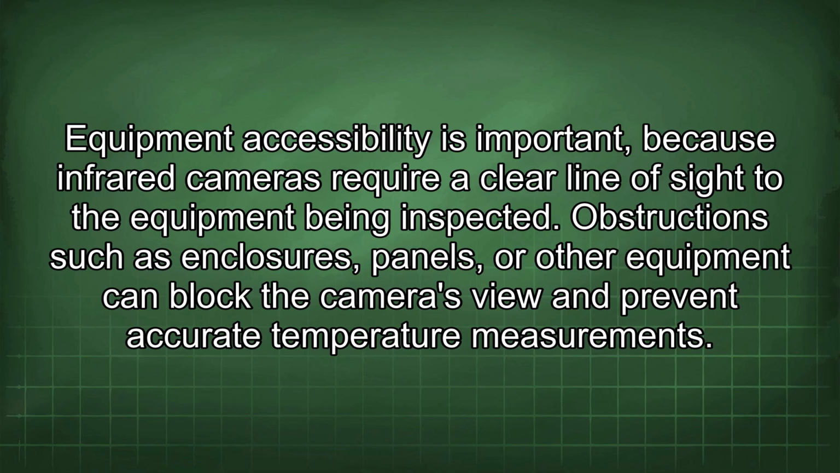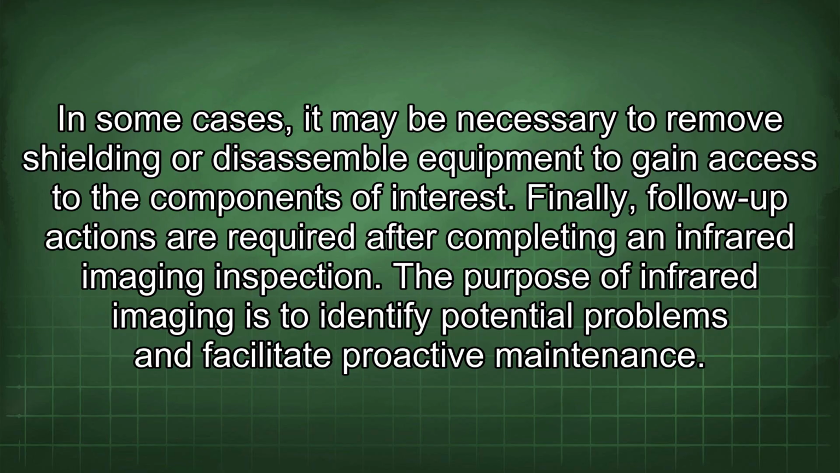Equipment accessibility is important because infrared cameras require a clear line of sight to the equipment being inspected. Obstructions such as enclosures, panels, or other equipment can block the camera's view and prevent accurate temperature measurements. In some cases, it may be necessary to remove shielding or disassemble equipment to gain access to the components of interest. Finally, follow-up actions are required after completing an infrared imaging inspection.